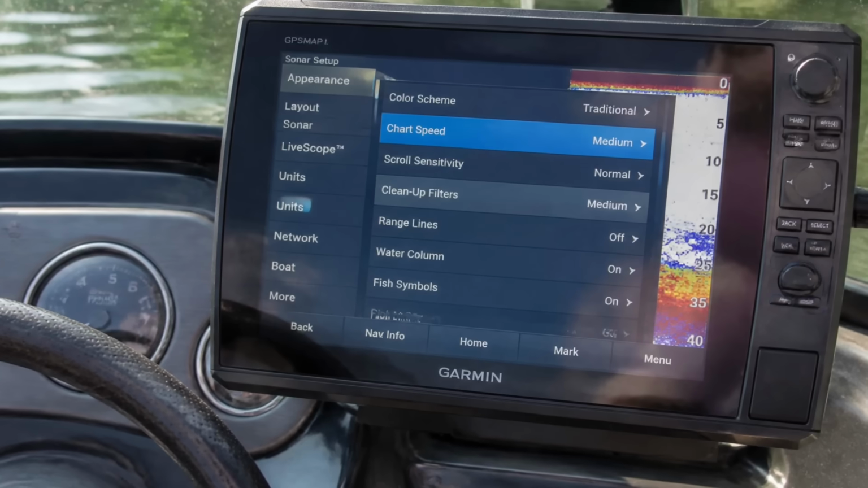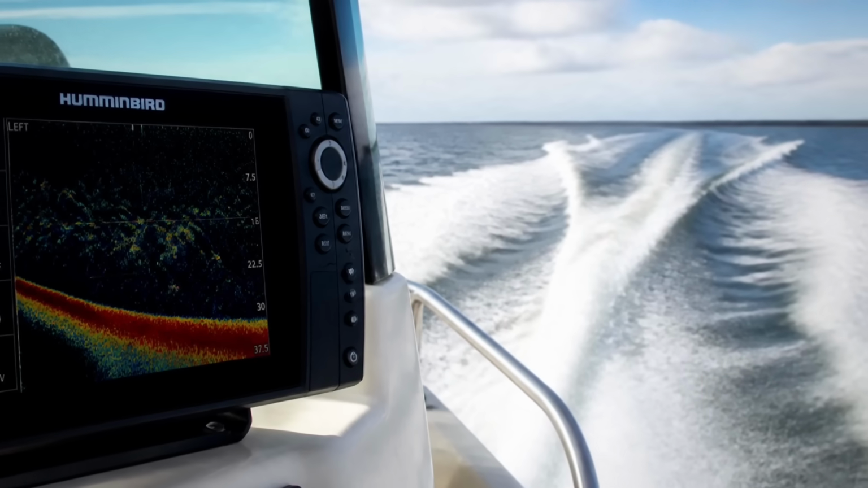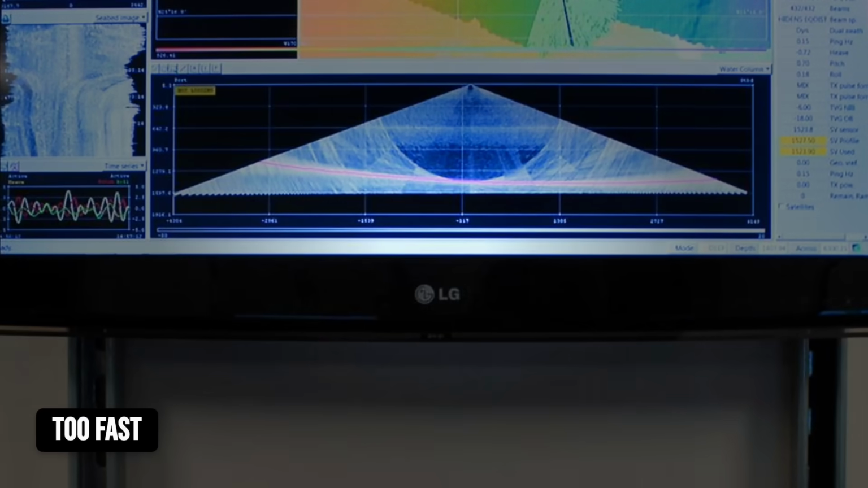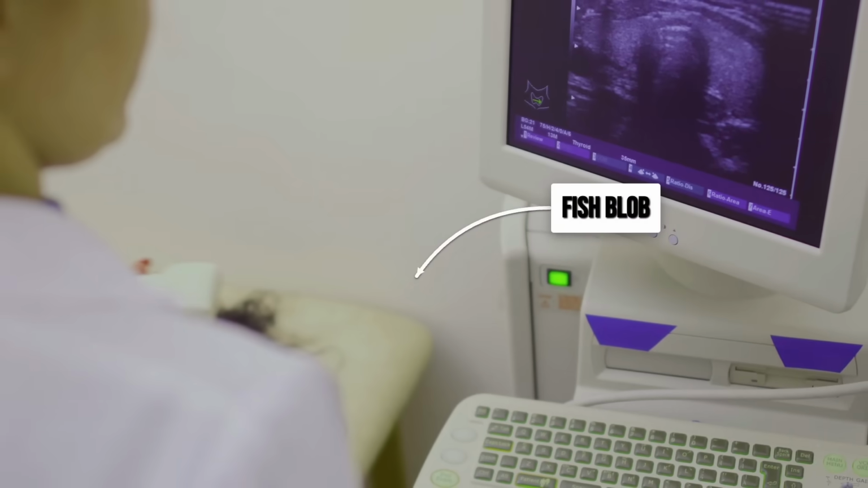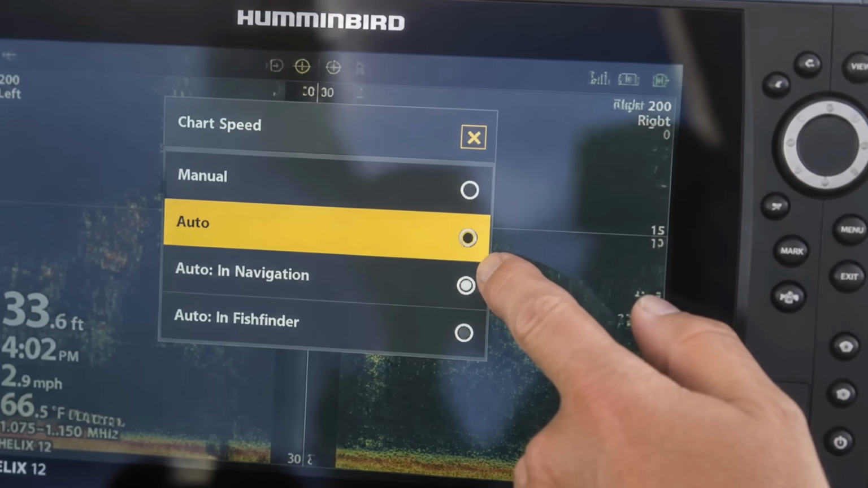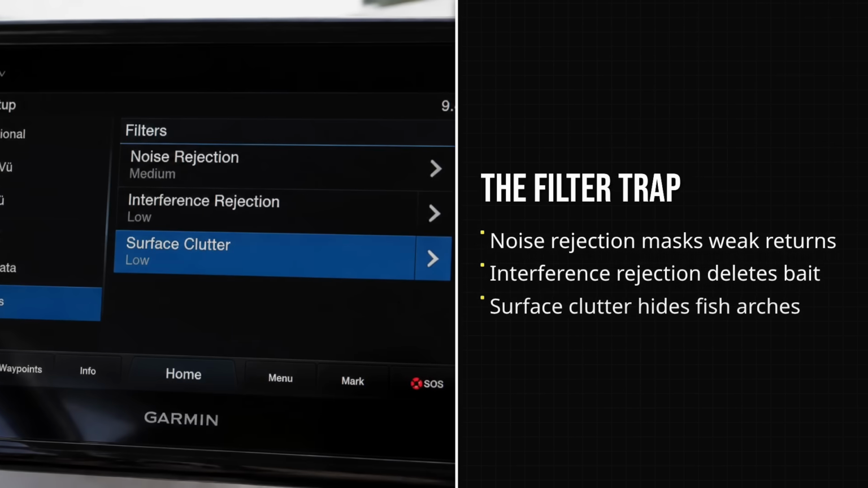Number 5. And I want you to watch a pattern start to form here. Chart speed and the clean up filters. Your screen scrolls right to left, and that scroll speed is meant to match how fast your boat is moving. Set it too fast, and a single fish gets stretched into a long smear you'd never recognize as a fish. Set it too slow, and that same fish collapses into a fat, meaningless blob. Match it to your speed, or honestly just set it to auto and let the unit read your GPS and do it for you.